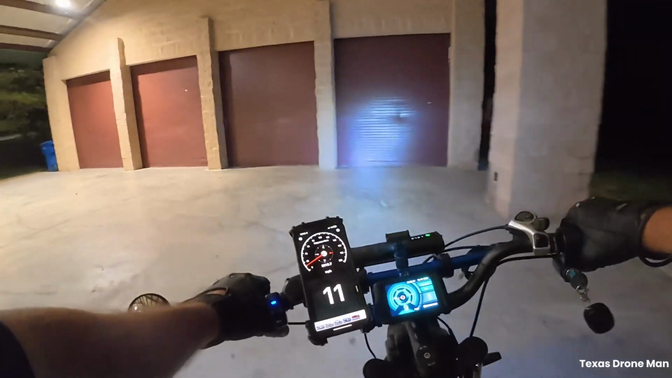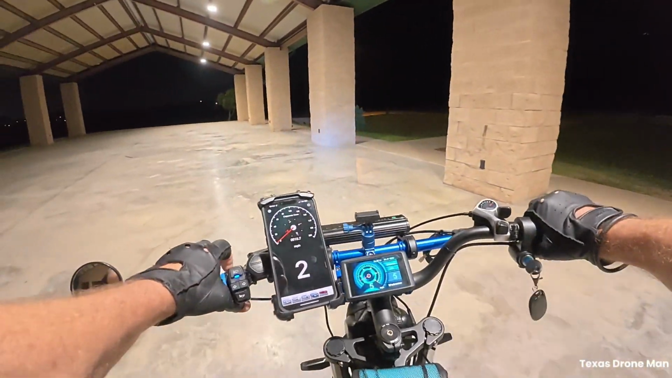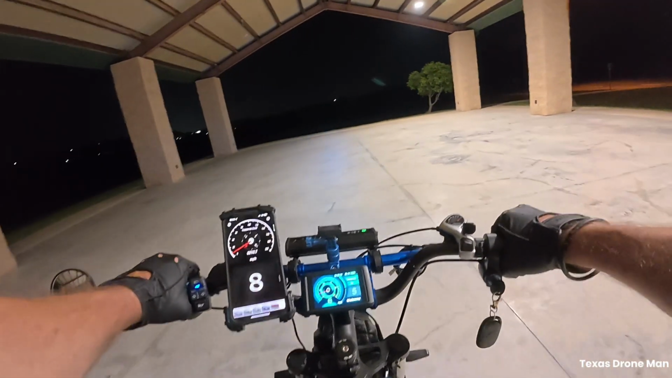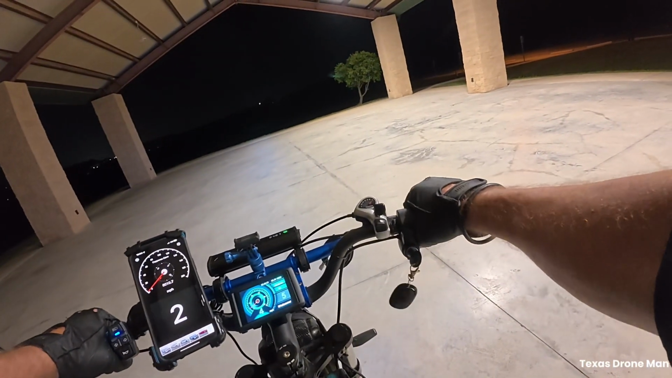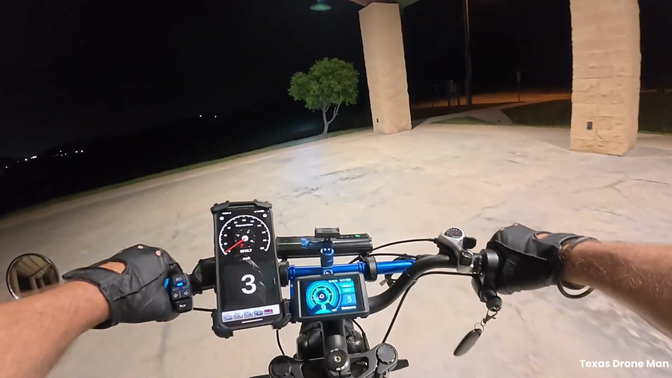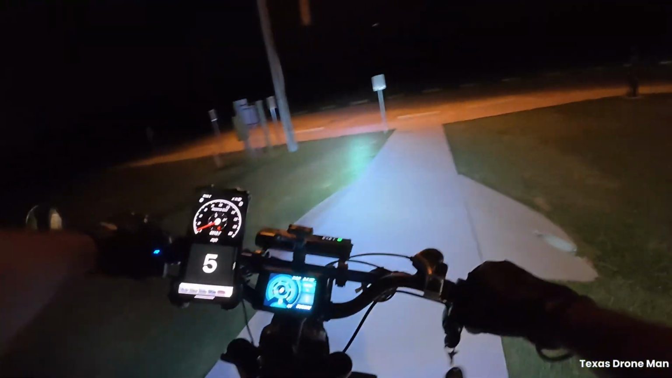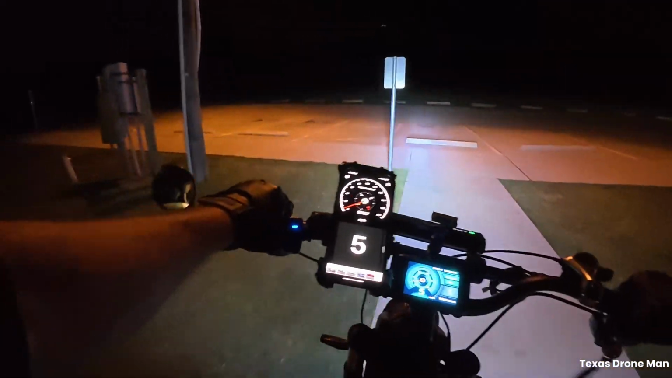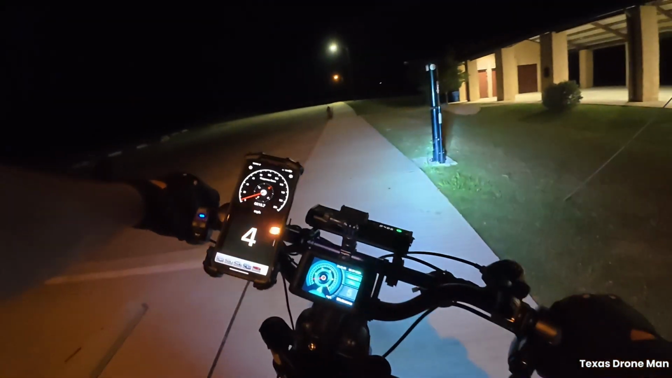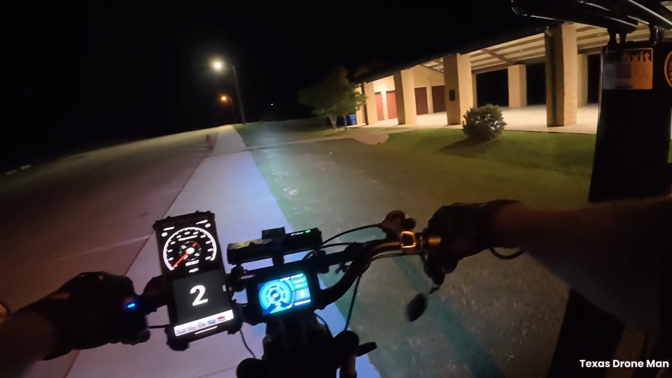Let's keep these lights on all night, I guess. There's a big old dead spider back there. Let's see. I don't know if y'all remember this, but this is that thing that has all the bike tools, man.